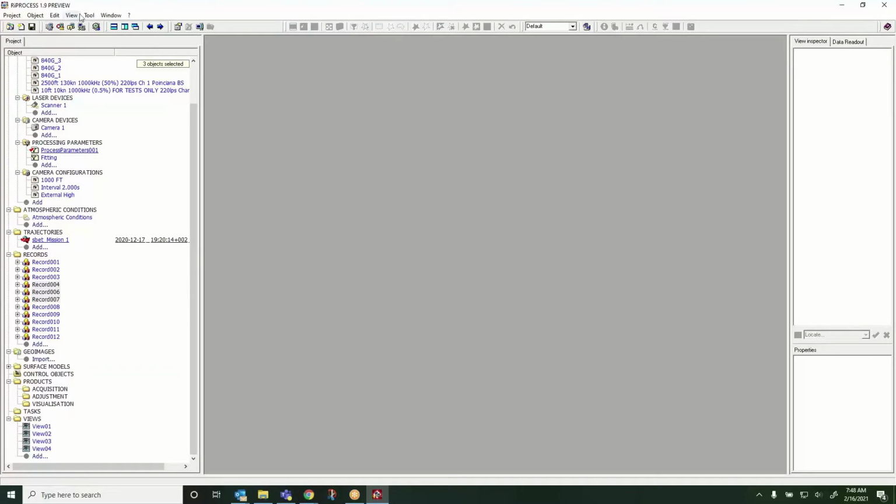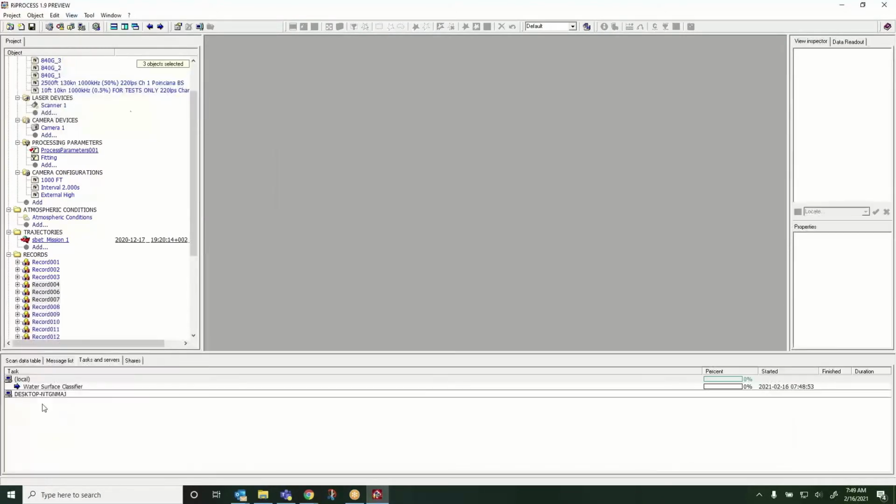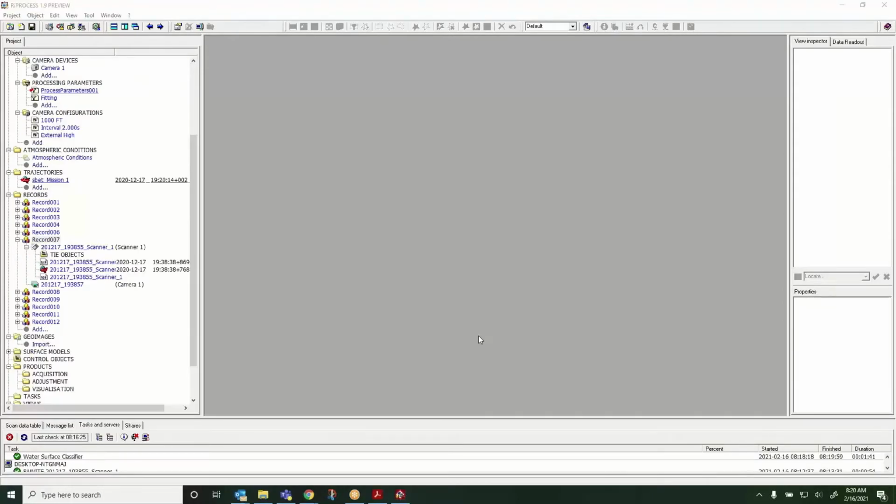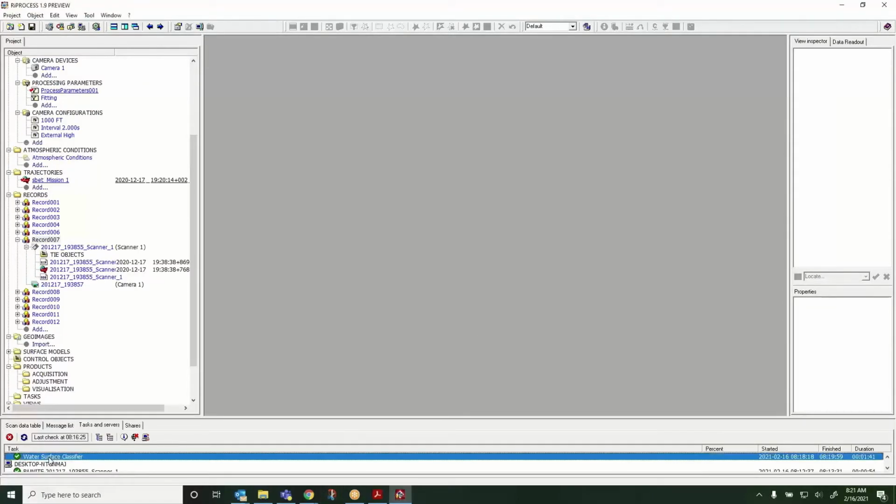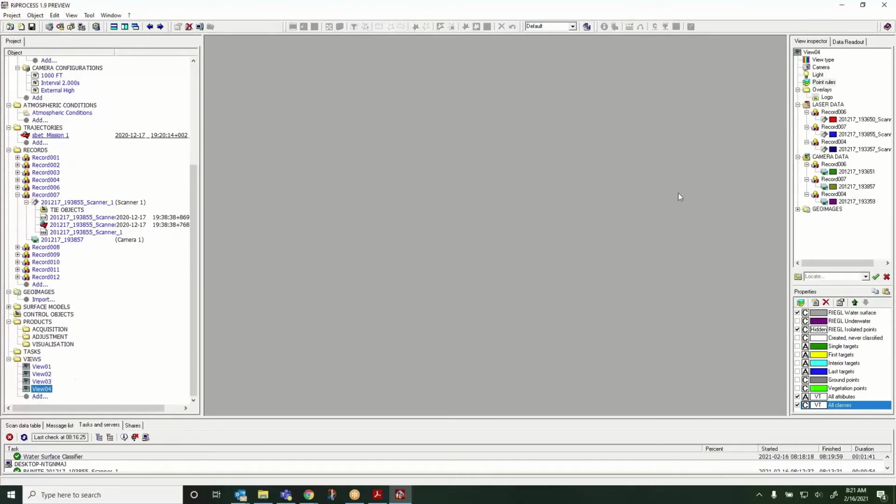So you say, okay, it's not doing anything. Great, I knew it. But we pull up our task servers, we can see this is running pretty quickly here in the background. All right, so now you can see we have our water surface model successfully finished. Let's go take a look at this.